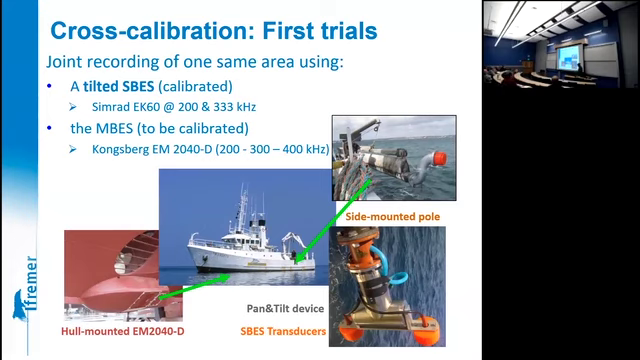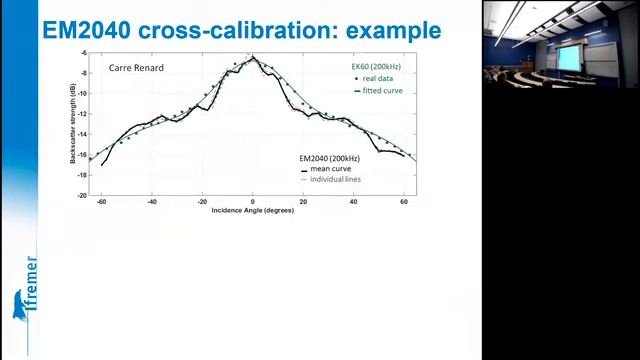again. So we have improved the system, and now instead of this, we use a pan and tilt system, which is controlled from the ship, and so you can scan at any angle without taking the pole on board again. Also, we can install several single beam heads on the same plate.